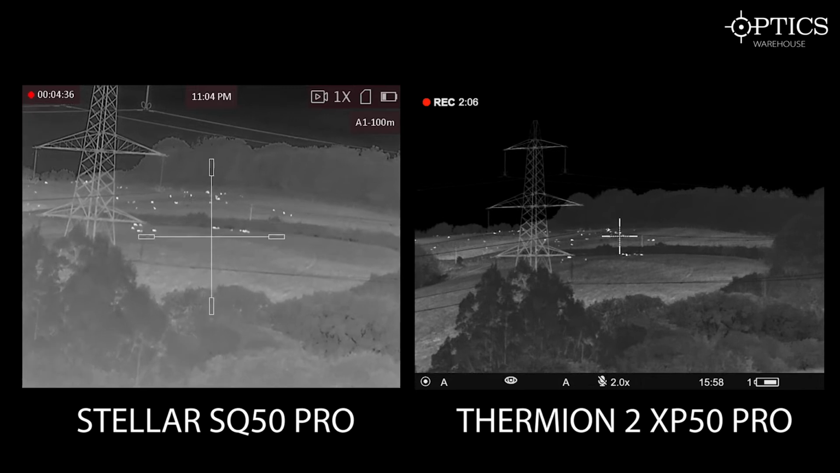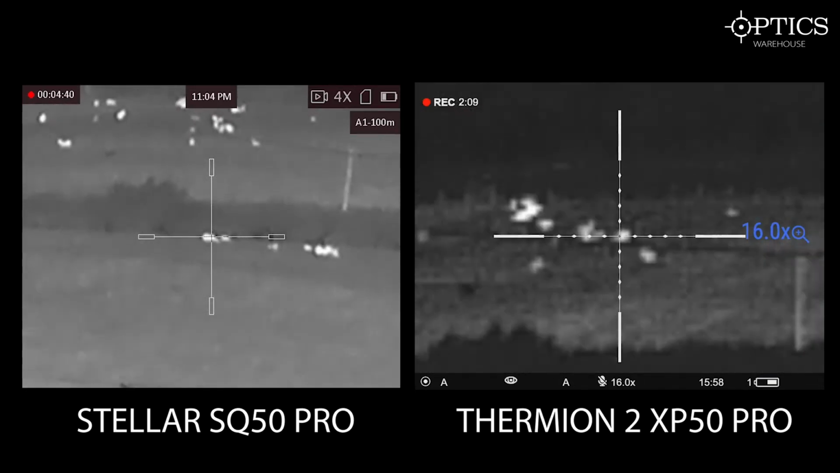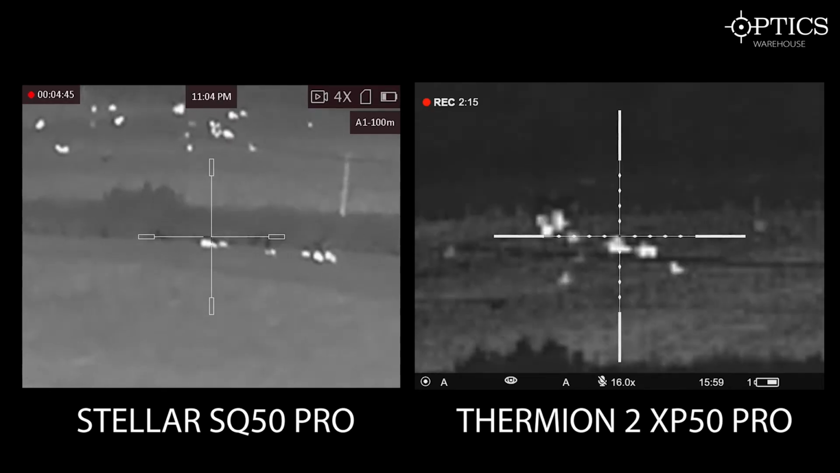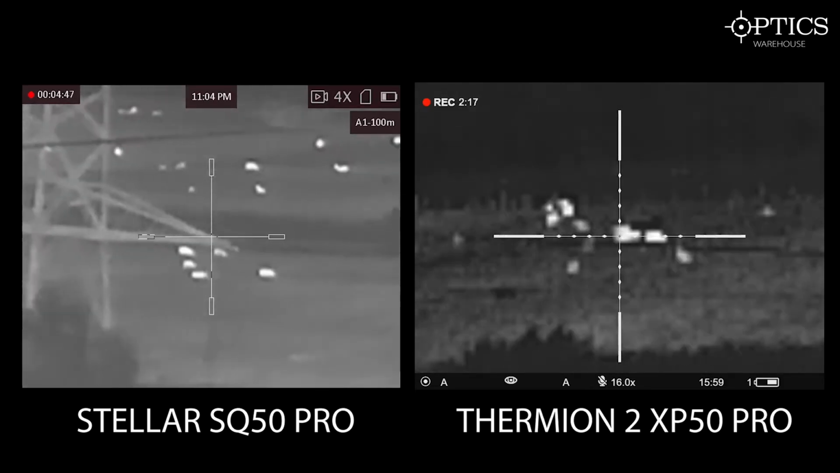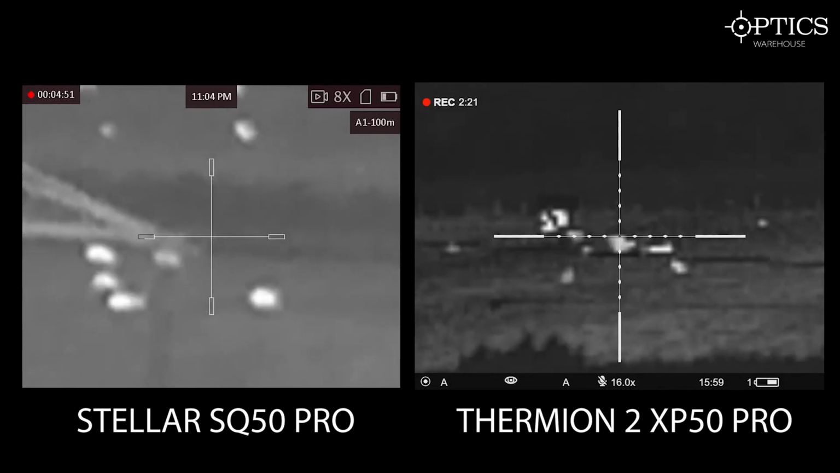And obviously I'll let you guys judge on the pictures themselves. Obviously I've seen what's gone through the scopes. I won't exactly see the comparison until we get the two up together on the actual computer itself, but obviously I have my opinions on which one I think is best at distance. I'm not going to tell you that now, but have a look on the videos and let me know what you think.